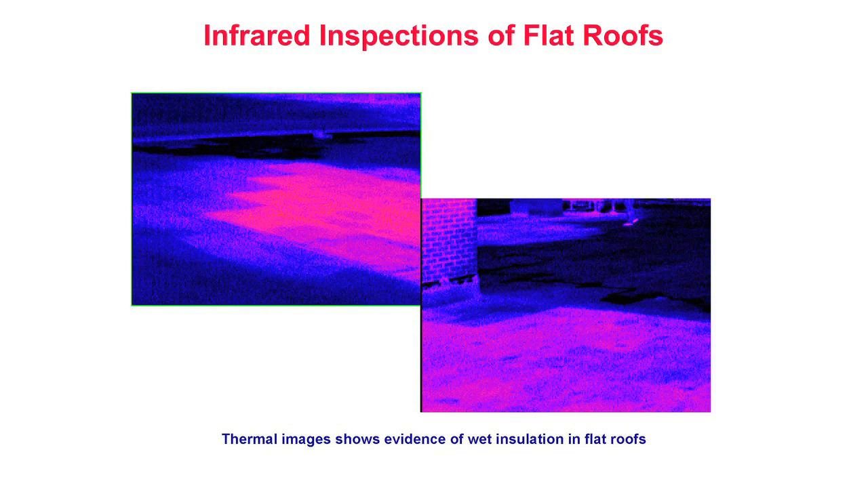In these thermal images, we see thermal patterns observed during a post-sunset infrared inspection of an insulated roof. In these thermograms, the pink areas are caused by the presence of wet insulation beneath the membrane. Both thermal images depict thermal patterns that are typical of highly absorbent insulations such as perlite, wood fiber, and glass fiber. In both images, invasive testing confirmed the presence of moisture within the roofing system.